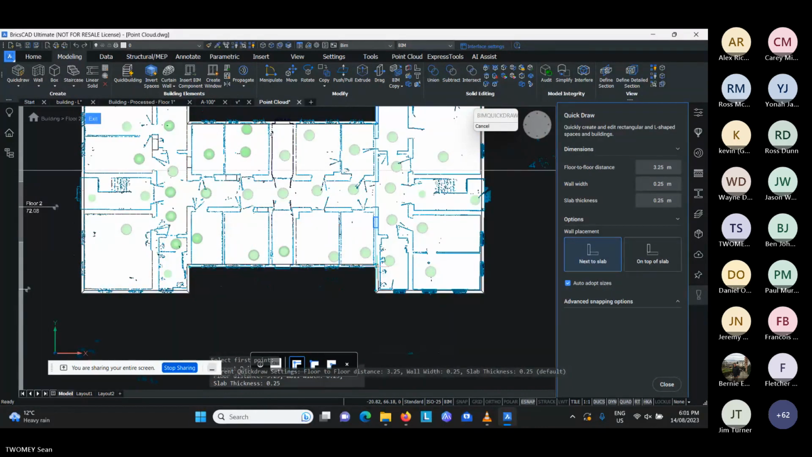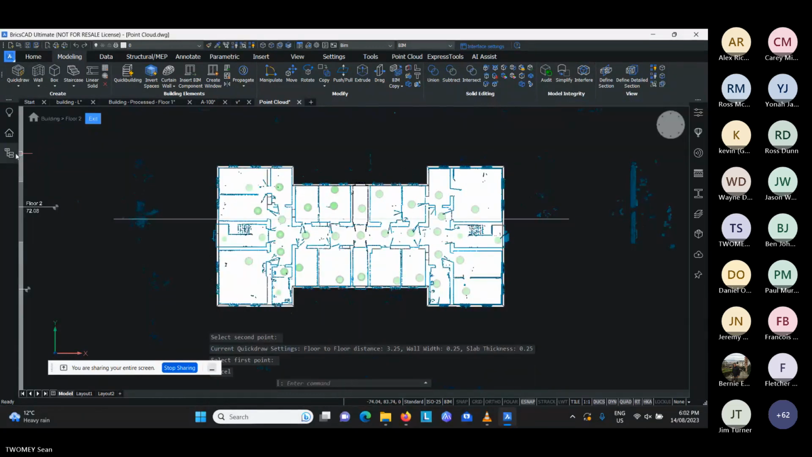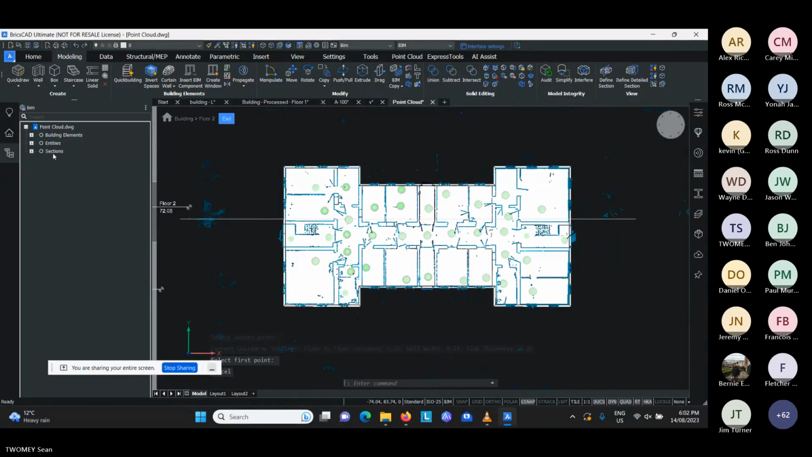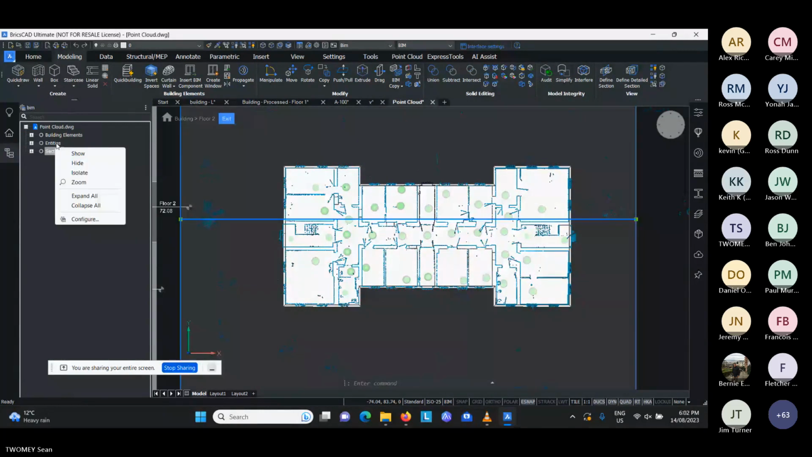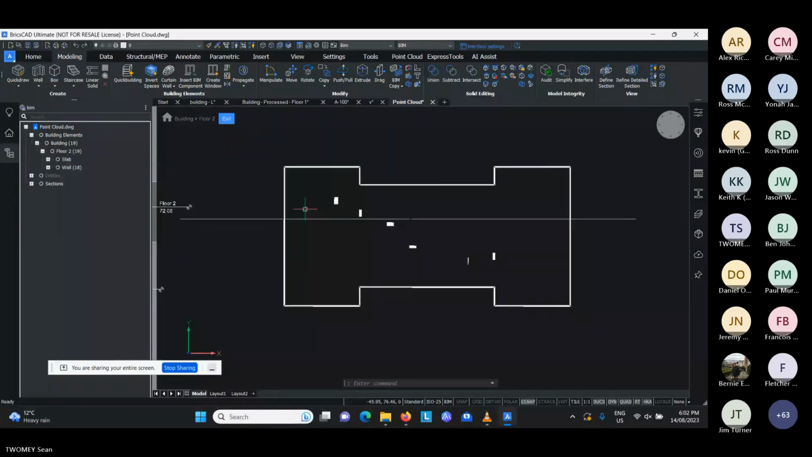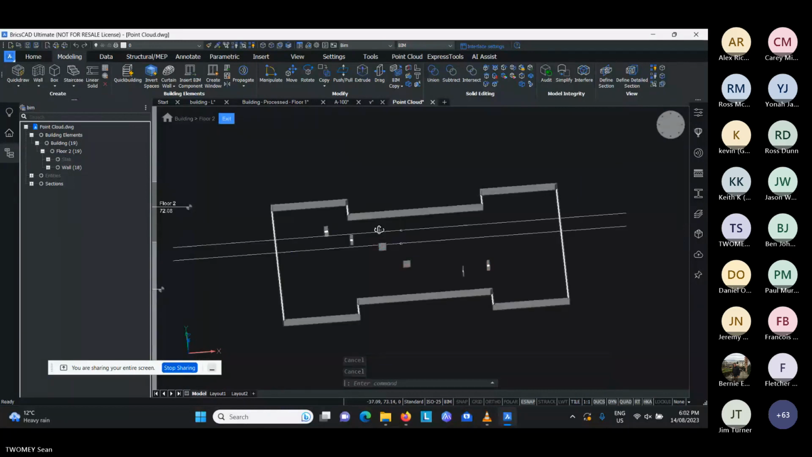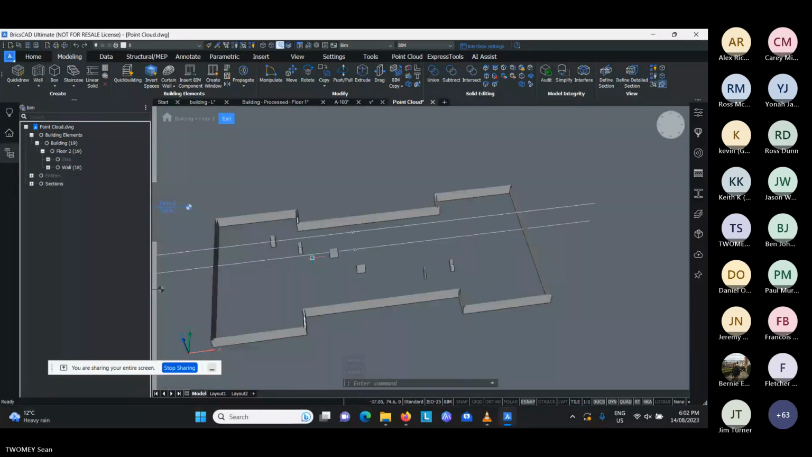So what we end up with then is our overall shape. What I'll just do quickly here is hide the point cloud so we can see this easier. So I'll select here, right click and hide the point cloud. I'll also expand this out and hide the slab. Okay, so what we can see here is we've got the basic internal and external walls set up here.